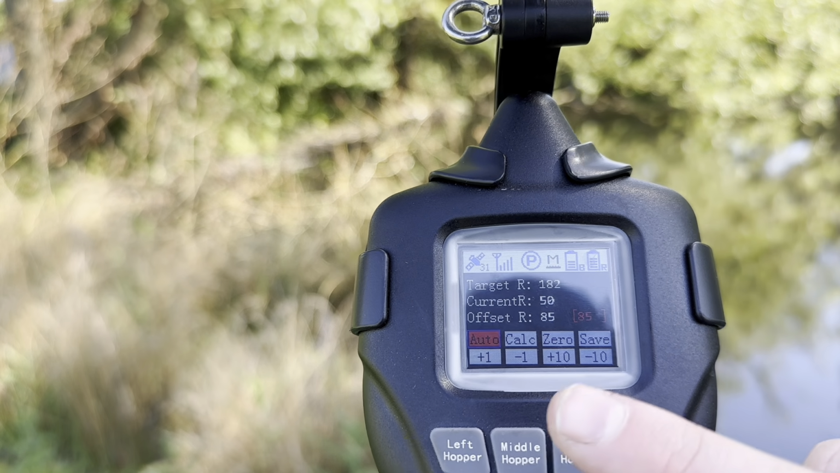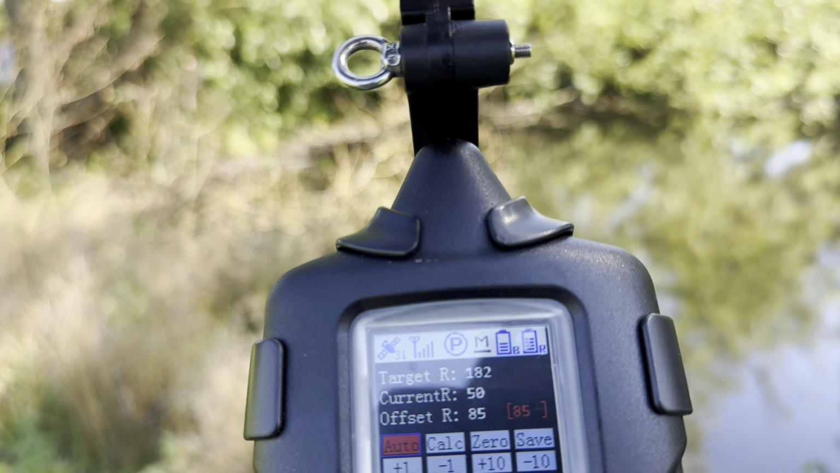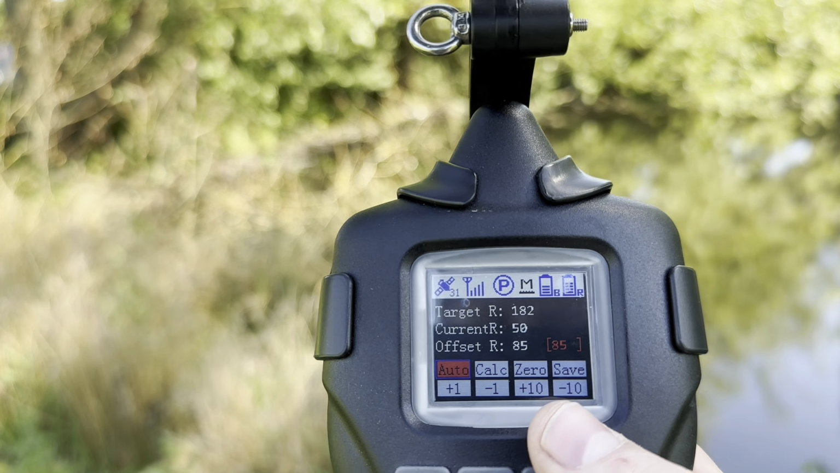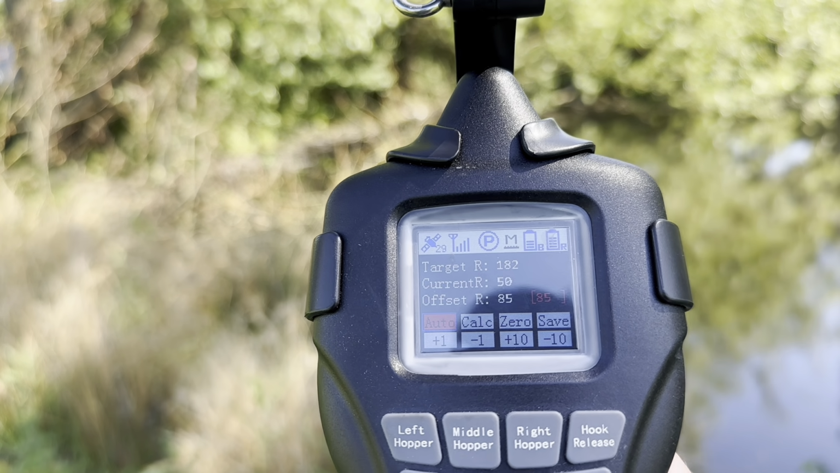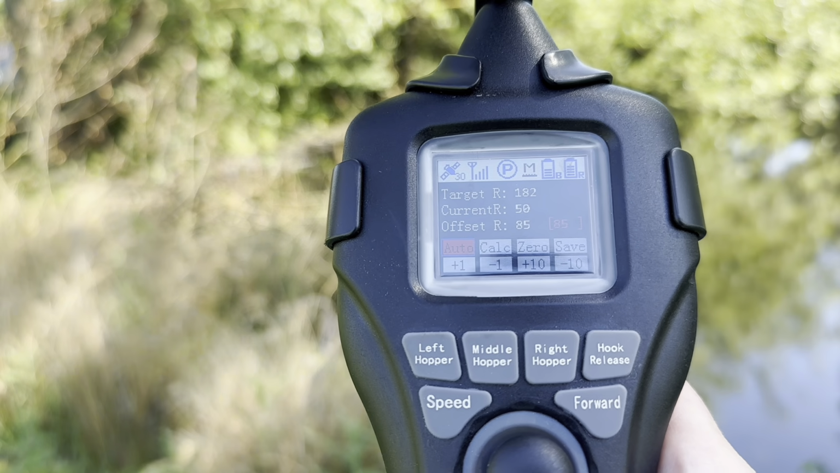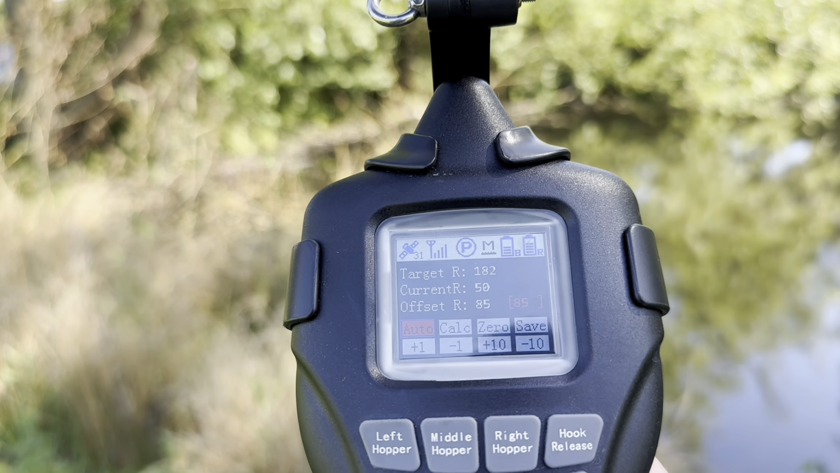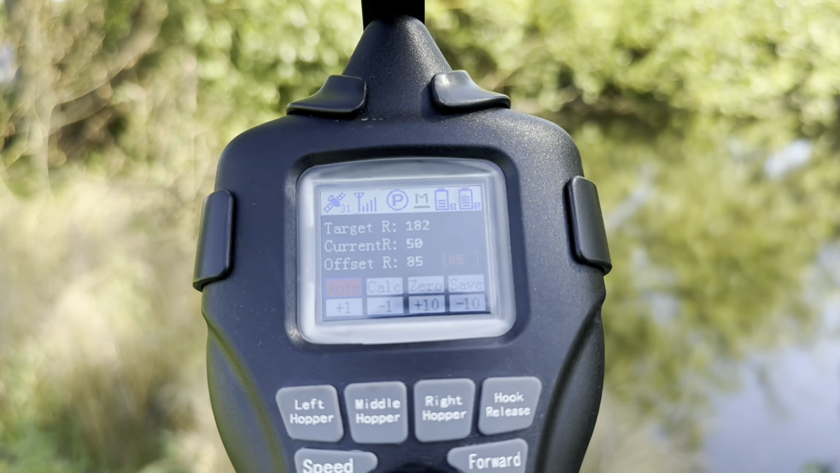Again, if you use the plus 10 feature, that would change from 85 to 95, and you will find that will make quite a big difference. And again, you can use plus 1 and minus 1, plus 10 and minus 10, and that will allow you to really fine tune it. My personal recommendation is 85 to 90 tends to be the safe go-to. Again, you can explore with this, but the only problem is there isn't a reset, so make sure you keep a note of where it was beforehand.